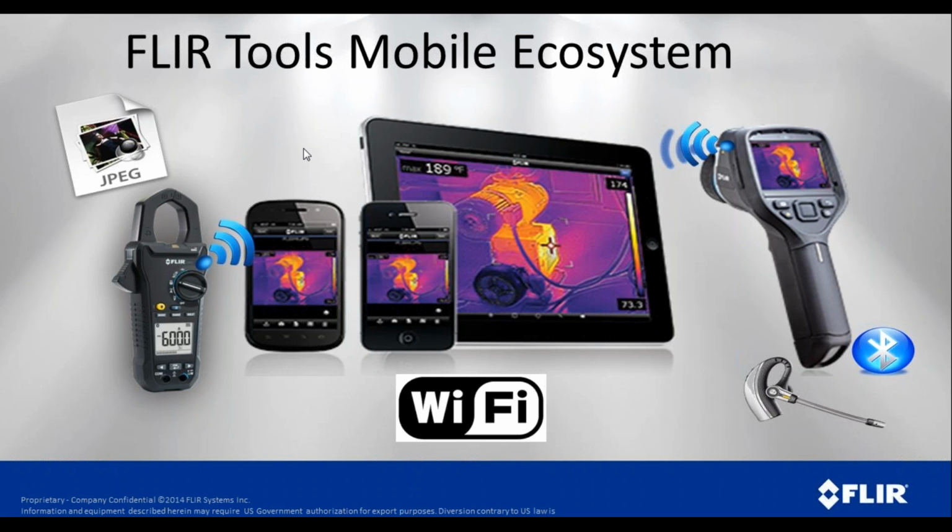Also, as part of the FLIR Tools mobile ecosystem, we can connect our meters to our phones and use those as a remote device to see the screen. Basically, that meter has a reading of, I don't know what that is, 6,000 volts. Well, we would see the same reading on our phone, and that's a Bluetooth connection between those two.